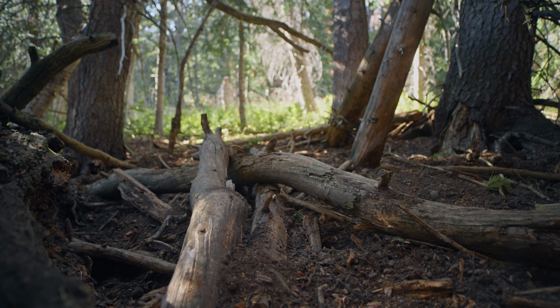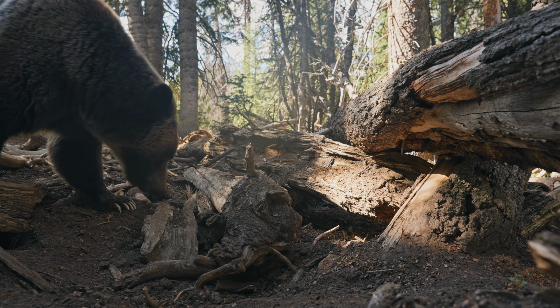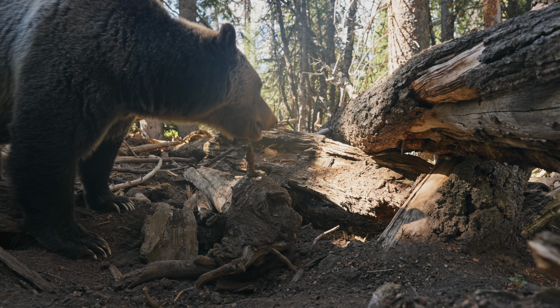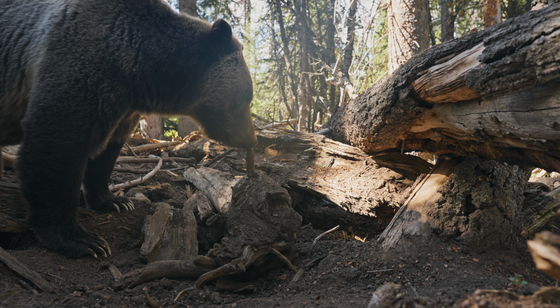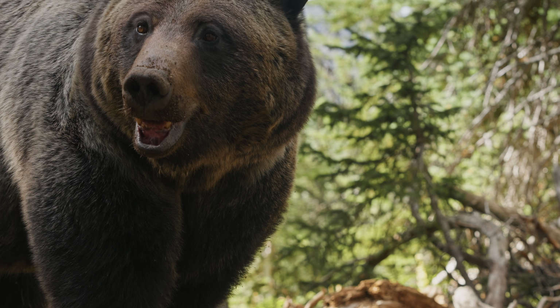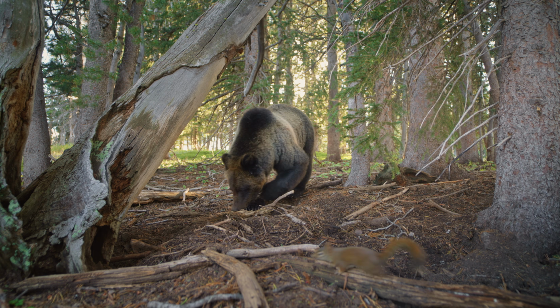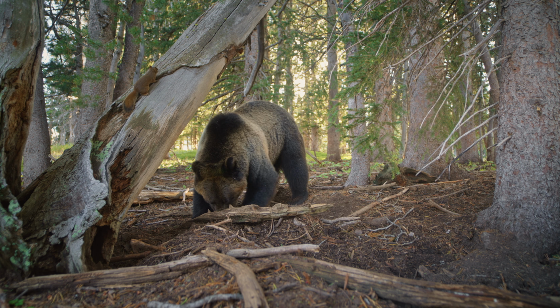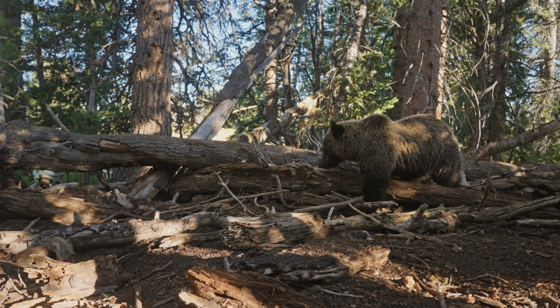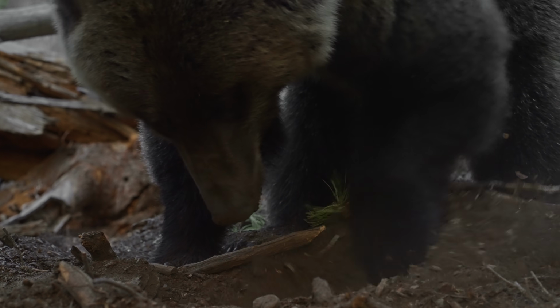The squirrel always seems caught between the instinct to defend its midden and its instinct to survive and avoid the bear. The bears use their nose to sniff out the hidden cones, and you can actually hear them doing it.